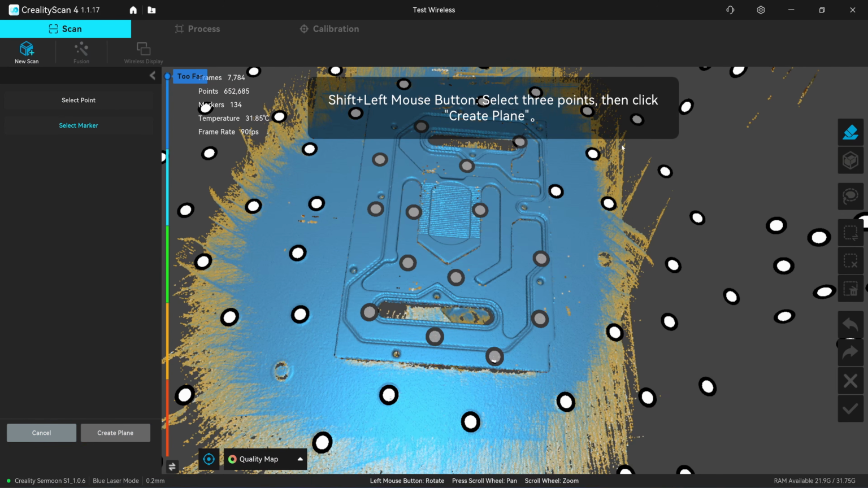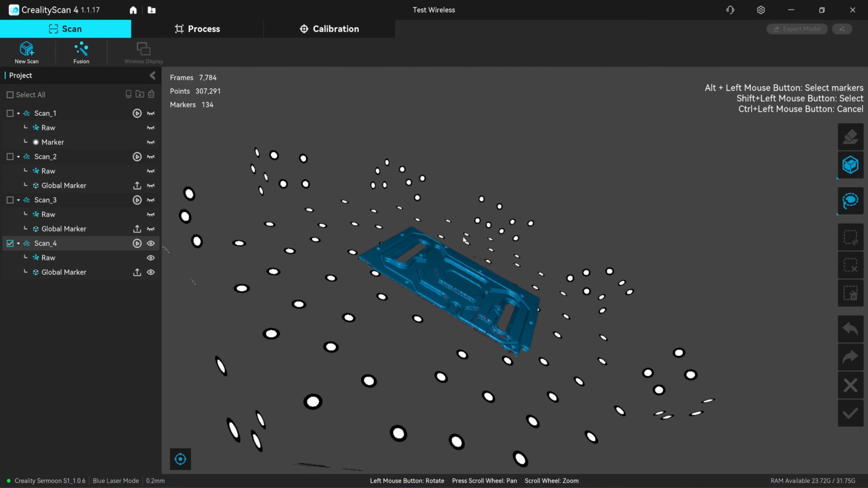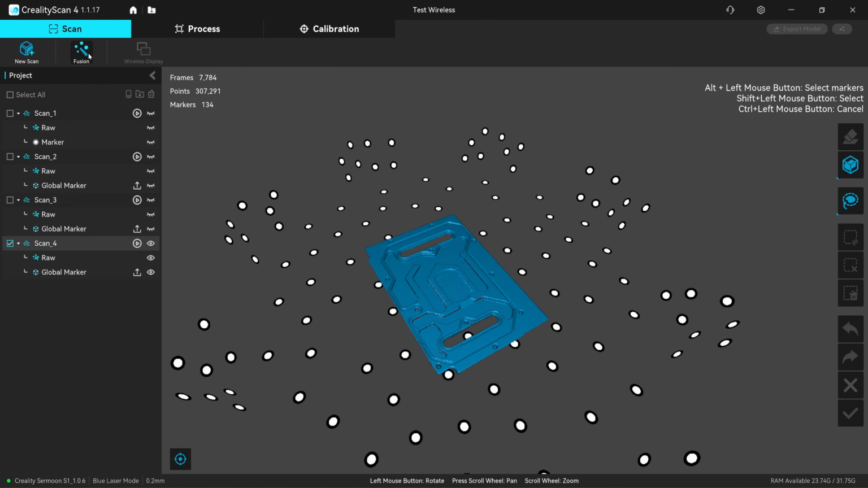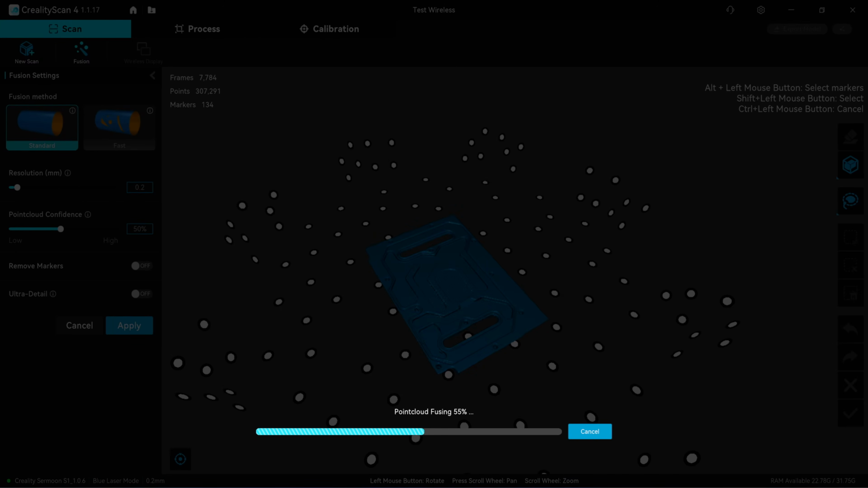Okay, next I'm going to remove the turntable and complete the scan. Okay, so next you are going to fuse the point cloud. Click on here, and you use 0.2. The main resolution that you use for this part is 0.2. And for the 0.1mm part, it will automatically fuse that area with 0.1. So you save time during the point cloud fusing as well, because it has a lower resolution, 0.2.